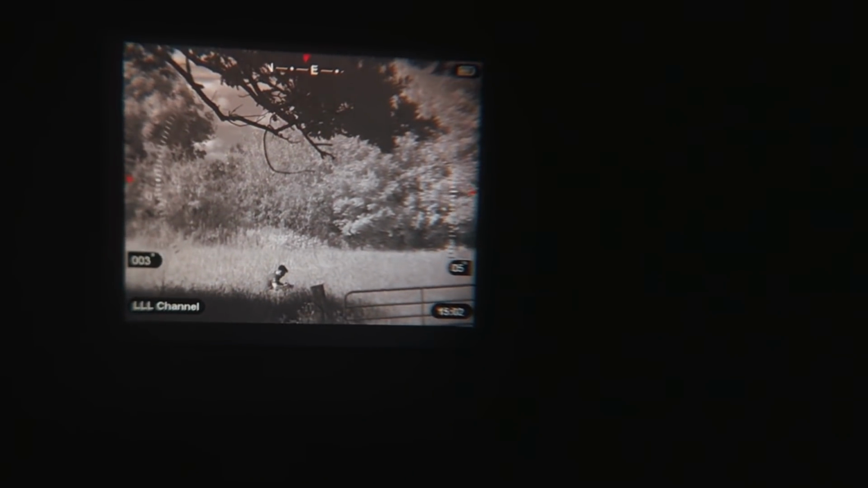IR channel, Fusion Focus. Get out of that, sorry. LLC, so there you go, we're now in night vision camera. Obviously in the day that's going to be very good, but you're going to want to stick an IR on the side if you want to get the most of this.